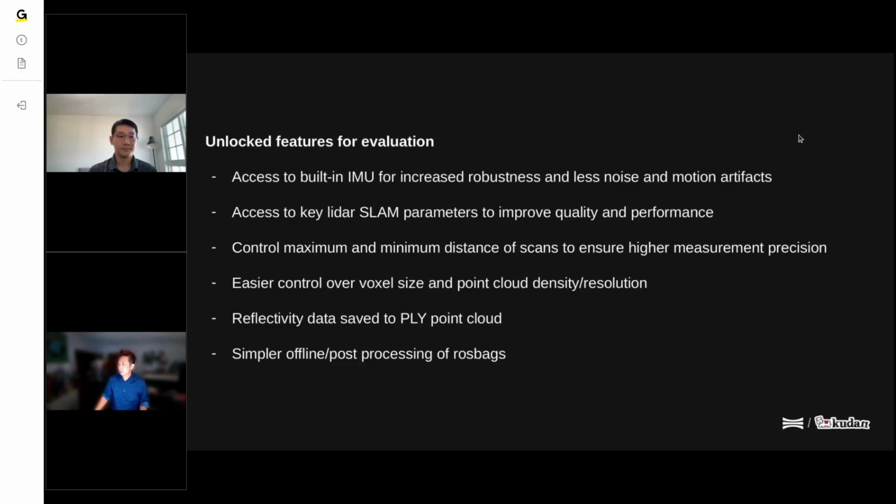And then we'll talk about some of the key parameters and what you can control. This will help you create a crisper point cloud or better, more robust localization. And then we'll cover, for example, the minimum and maximum distance of the points that you want to use. A lot of the LiDAR sensors have an effective range.